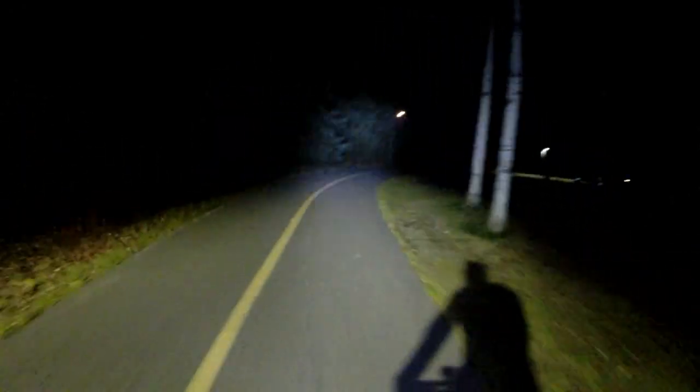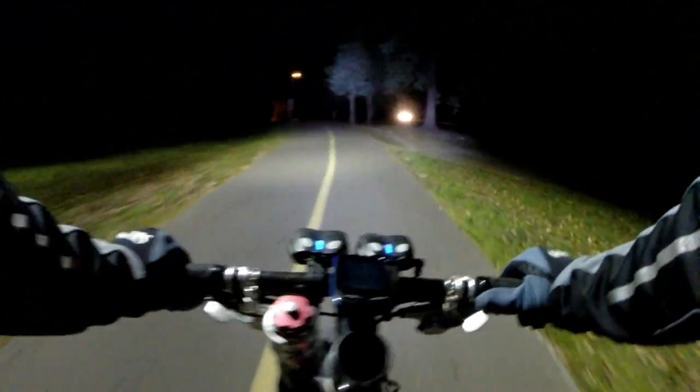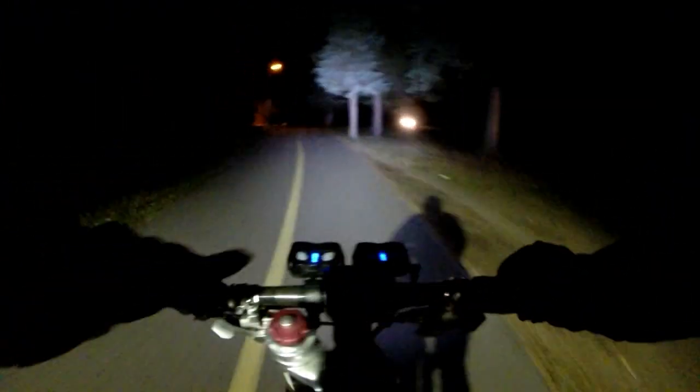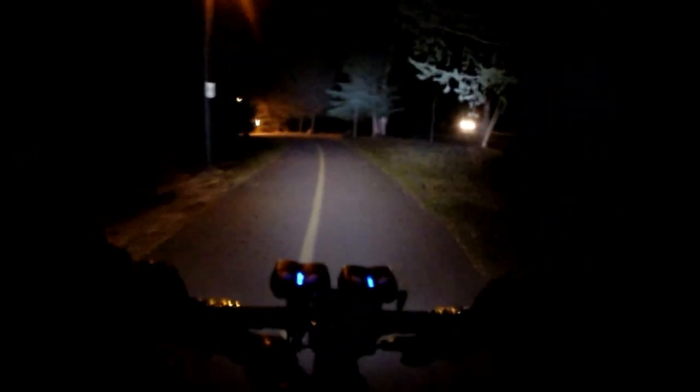I've got everything that's legally required. Front lights, rear lights. Mind you, these front lights are so bright they're probably illegal. I have all kinds of reflective stickers on this bike. Even the tires have a reflective strip around them. The only thing I'm missing is a bell. Bring, bring. So I'm breaking city bylaw by not having a bell.